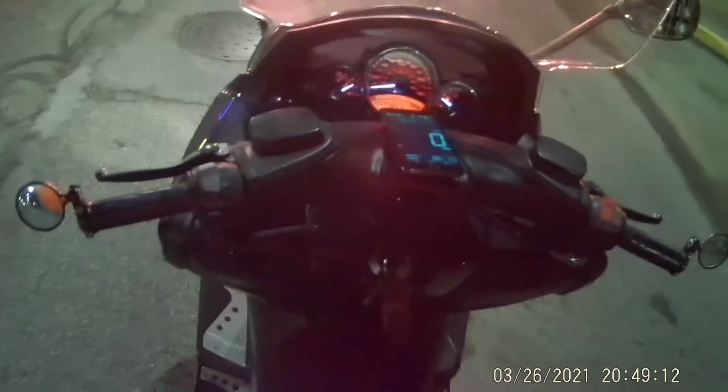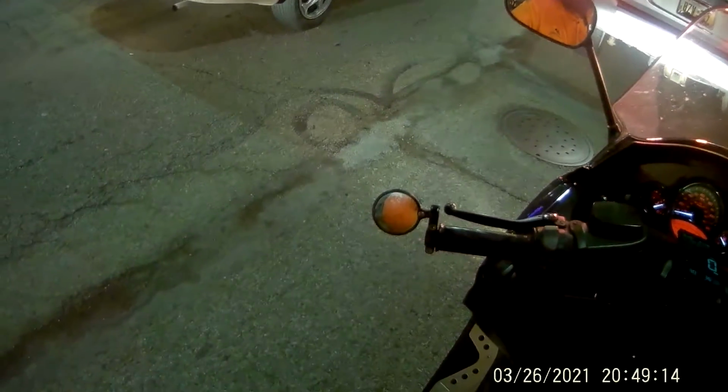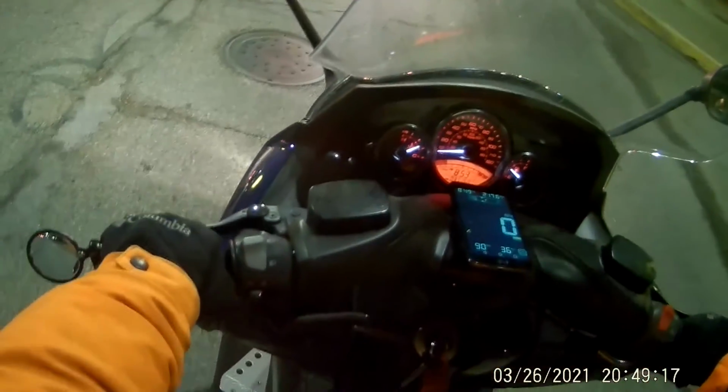It's a little warmer than it was earlier this morning, and you don't have the moisture from the rain.